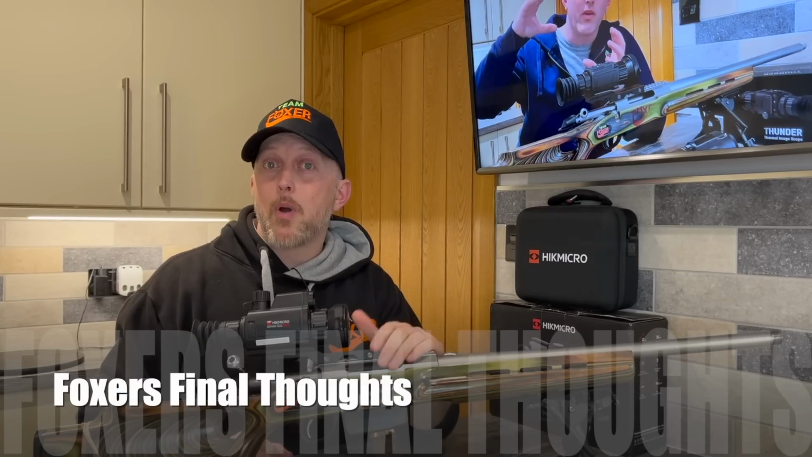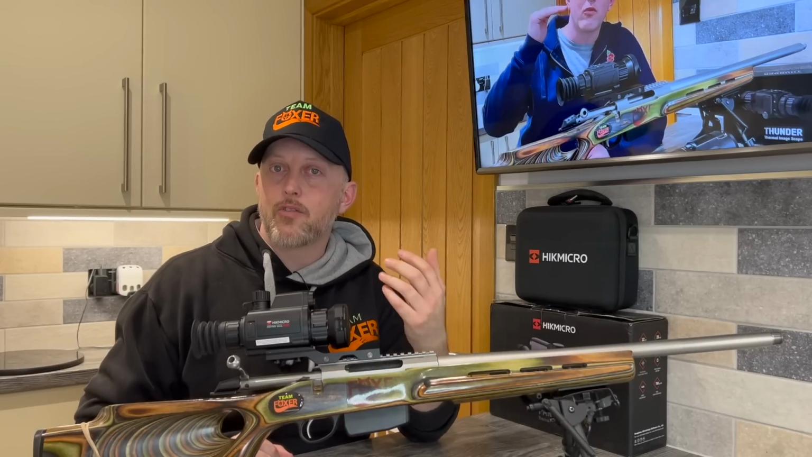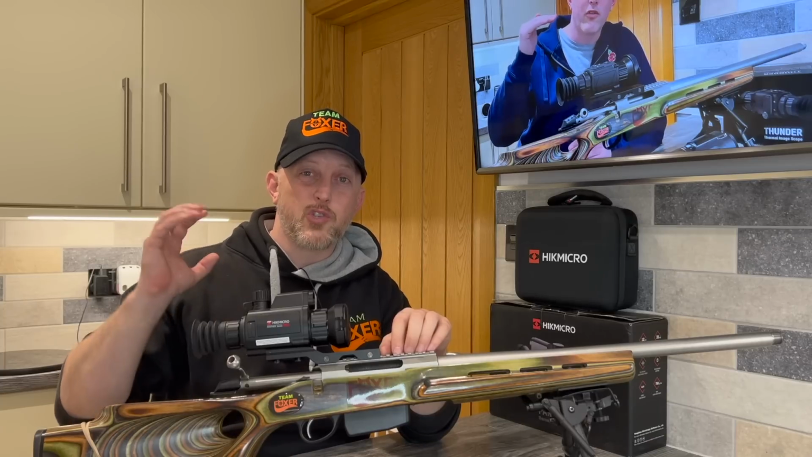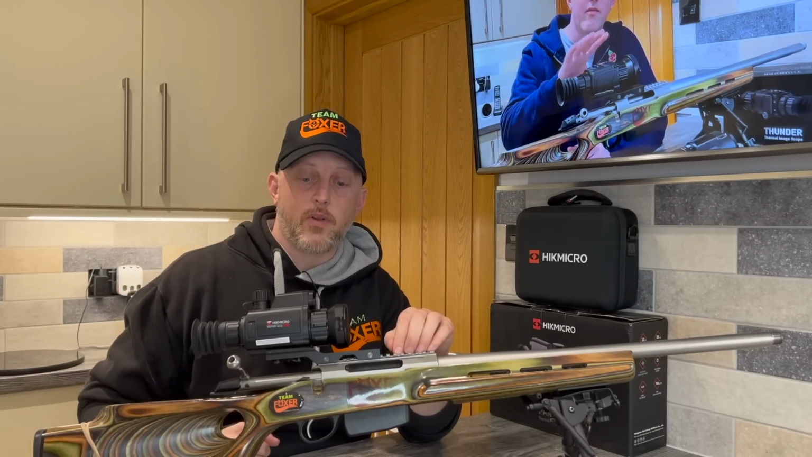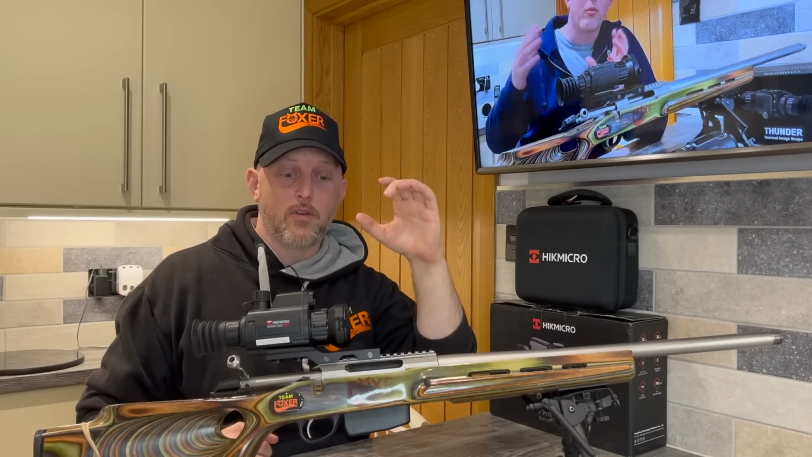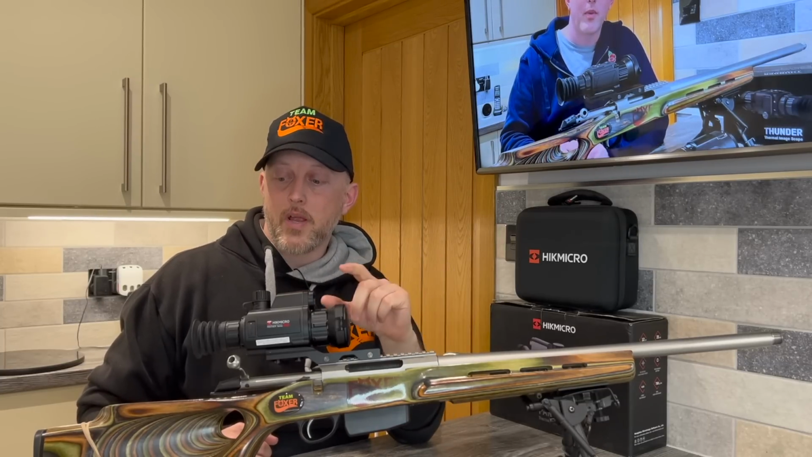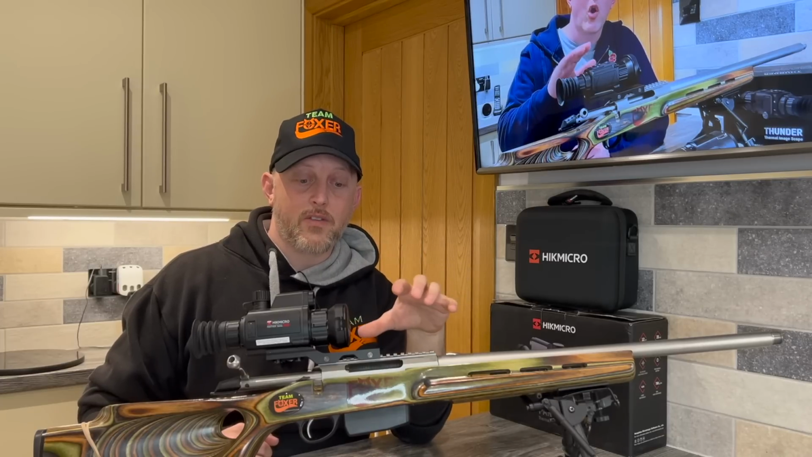So what do I like most then about the HIKMICRO Panther? Well, very clearly it's incredibly handy having that laser rangefinder. Though I did find when out and about, because I was using the Griffin spotter primarily, and that also has a rangefinder built in, I was spotting the foxes coming in, pinging them to see what the range was on the spotter. So I didn't necessarily use the rangefinder a great deal in the field, though without question it's a very neat feature to have.